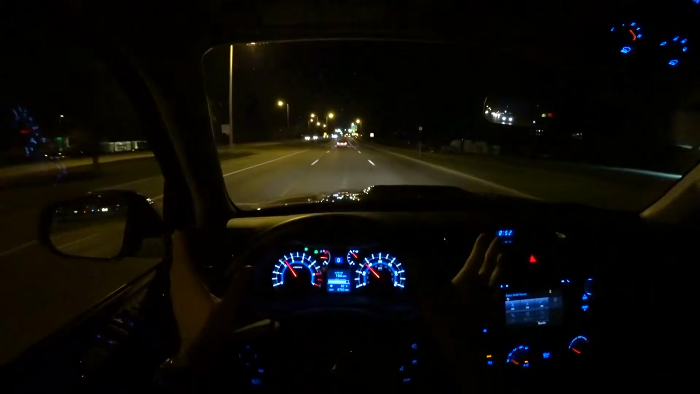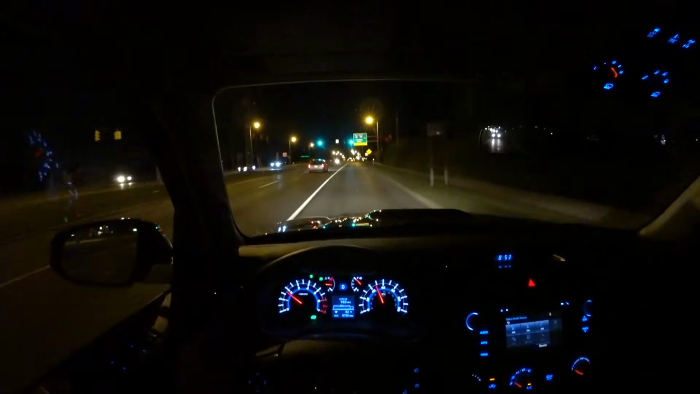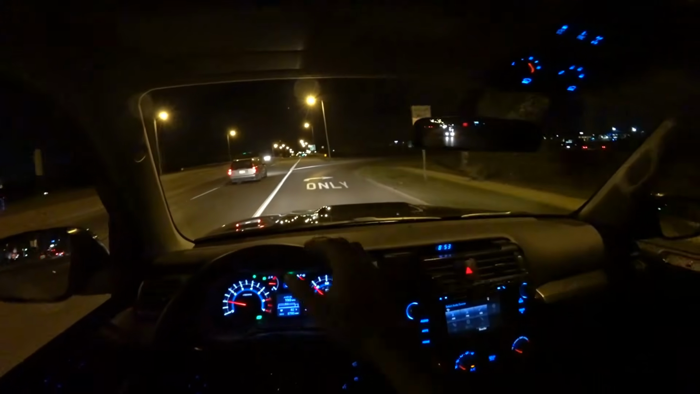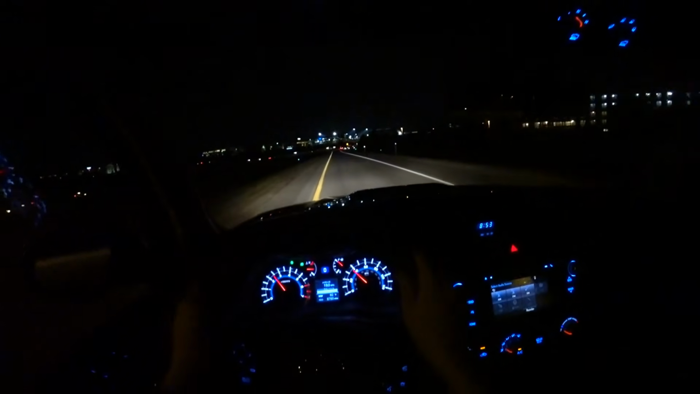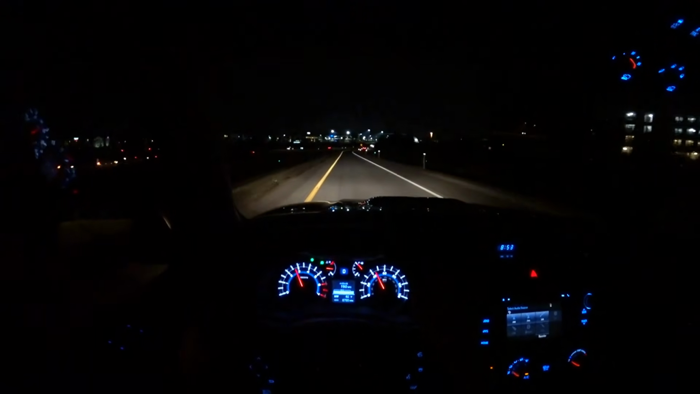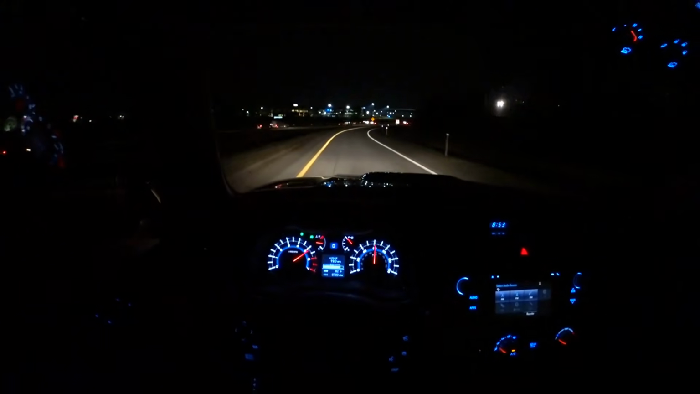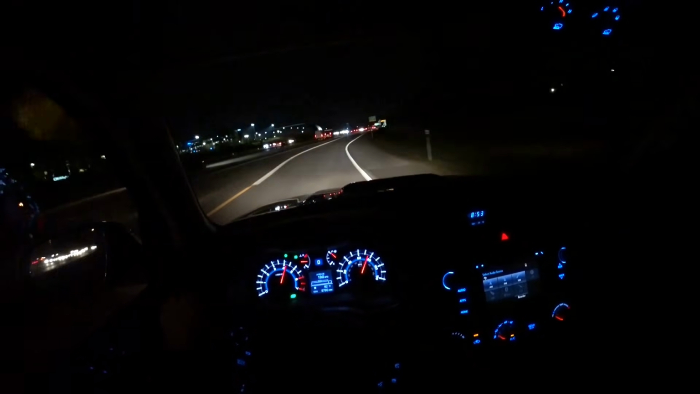I think there's about 270 horsepower from this V6, 278 pound-feet of torque. That goes through a 5-speed automatic transmission. So far from what I've seen, the transmission is nice, shifts pretty quickly, pretty smoothly. Some slightly rougher shifts here and there, but overall it's pretty good. Plenty of power from this V6.